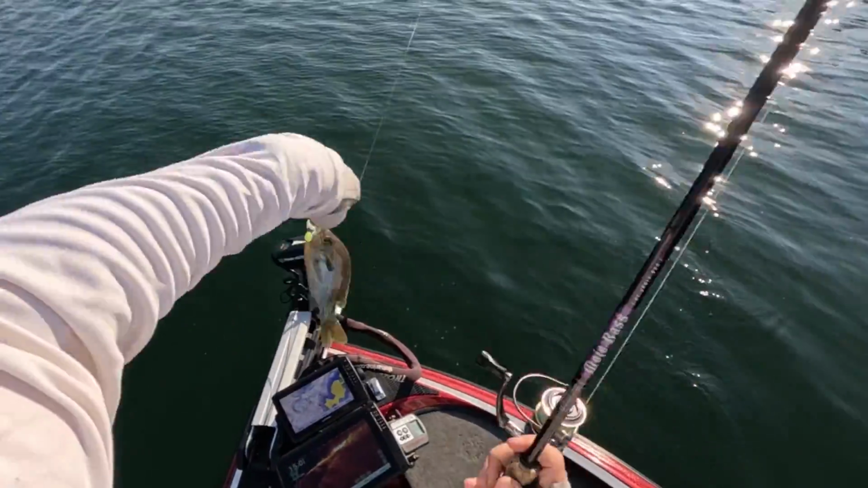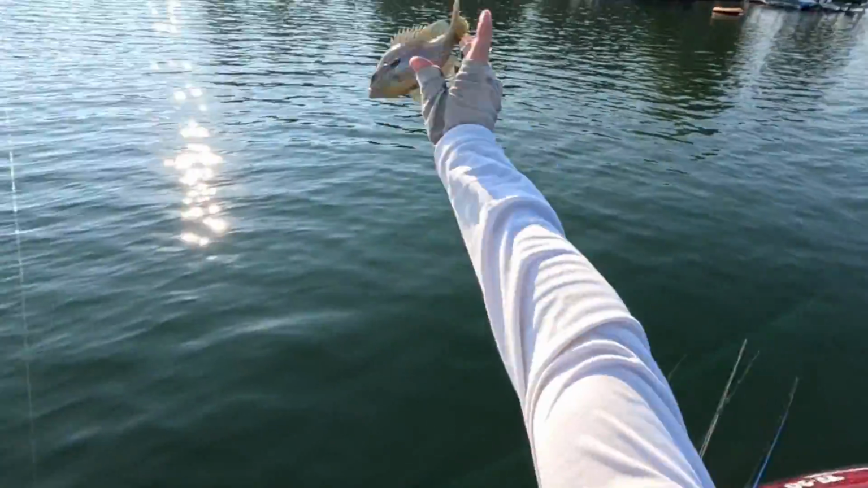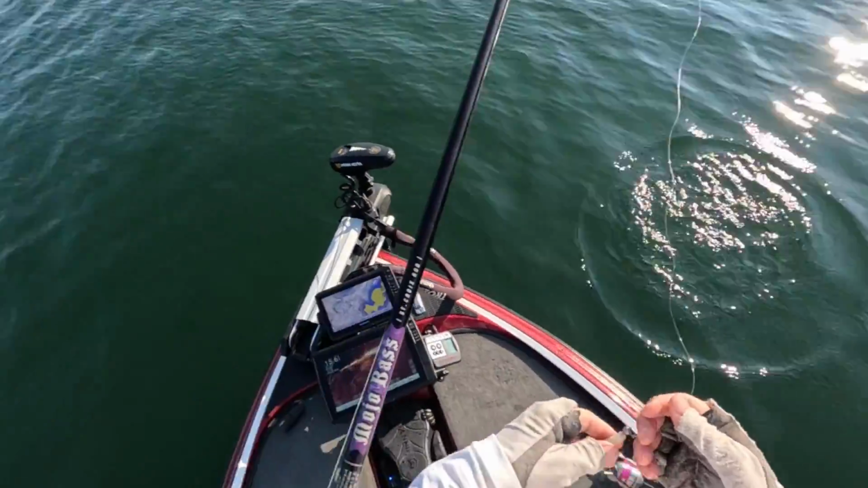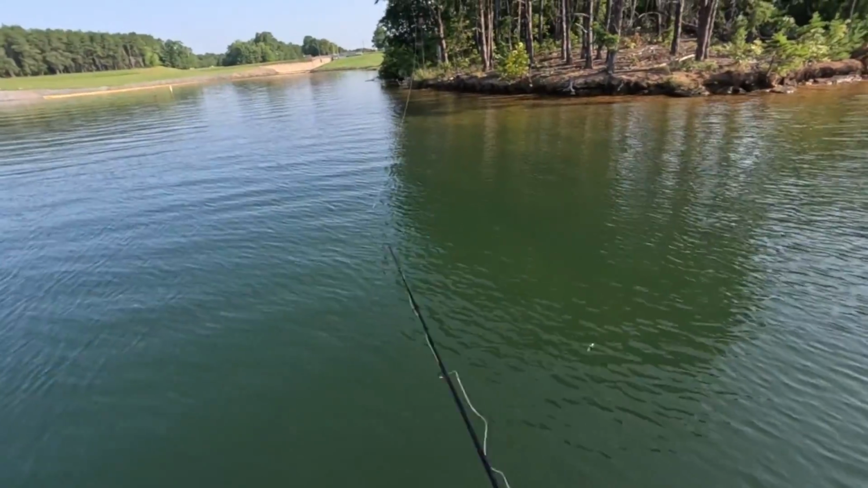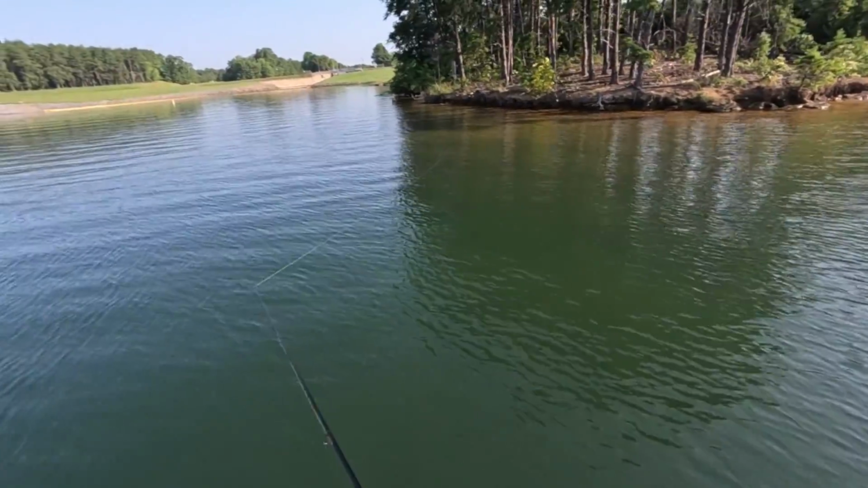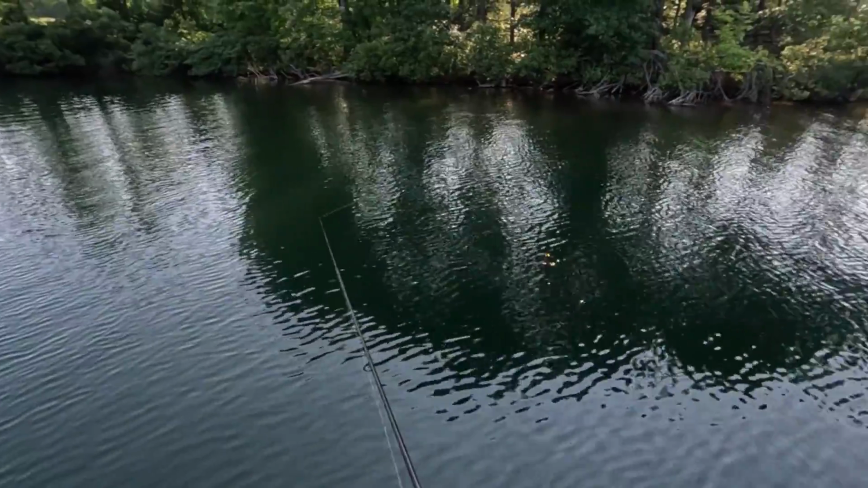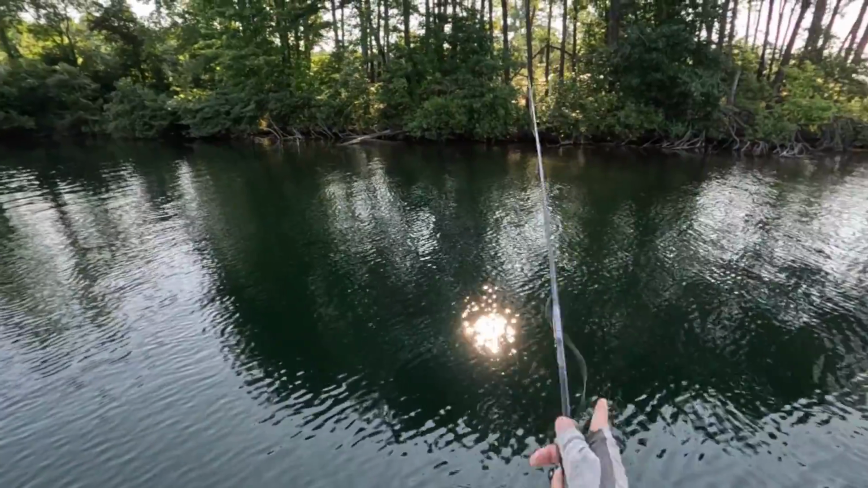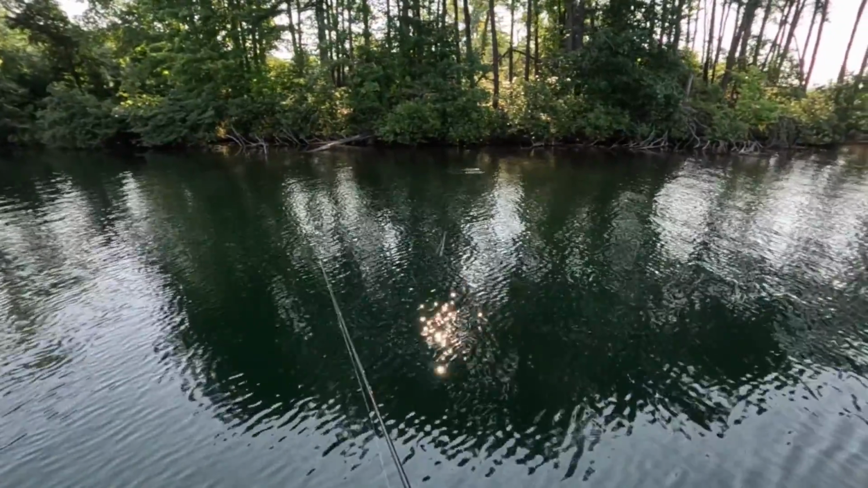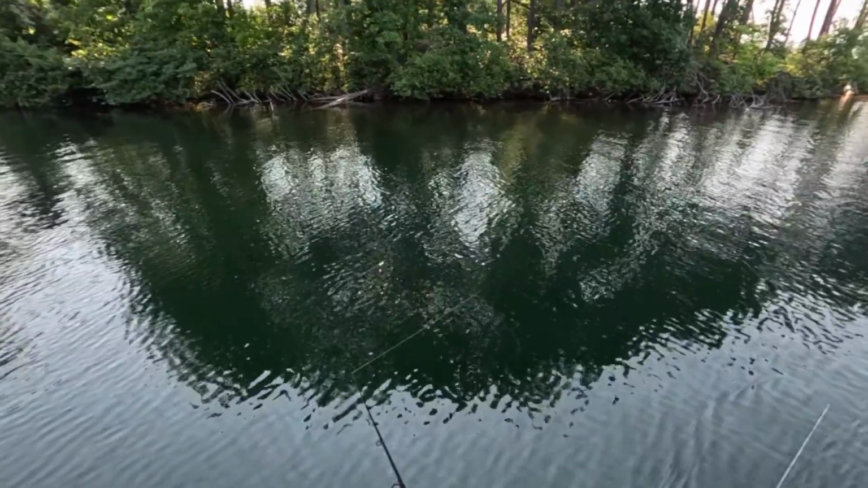There we go. Oh, big old bluegill. Nice little bluegill. Not the preferred species. You know what I think? I think they're still deep with this water still pretty warm. 86.9 degrees water temp up here, so it looks like it's cooled down kind of on this end. Still got a little ways to go though, I think.